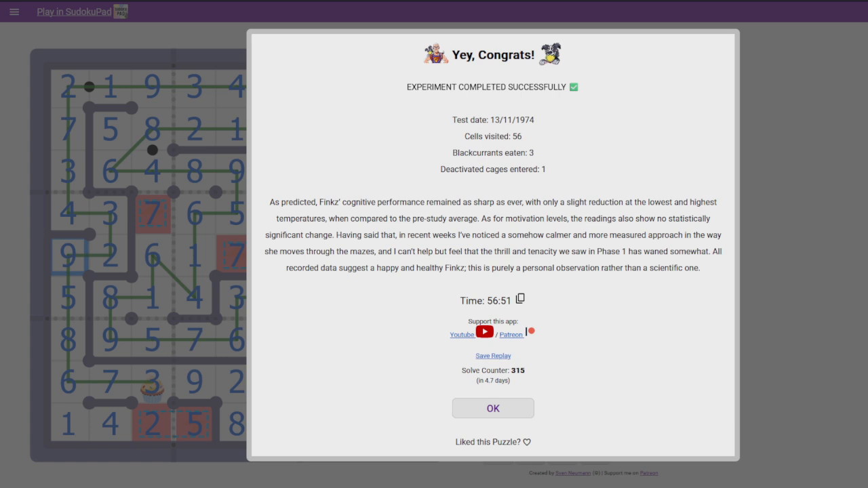I actually solved that relatively quickly, just about an hour. Not bad. With how empty that grid felt at the beginning, I really didn't think we'd be able to do that, but it fit together so well. Again, I shouldn't be surprised. These rat run puzzles are always, like, they flow so well. They're really, really good. I enjoyed them immensely. I enjoyed them a lot.